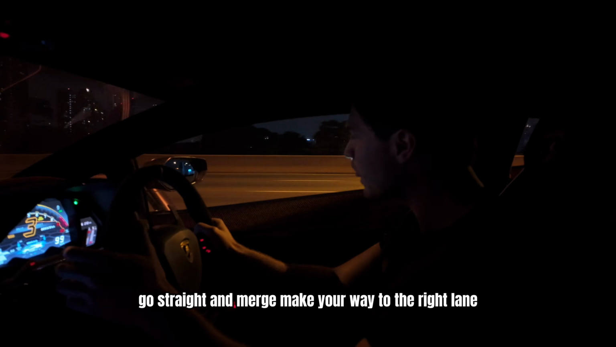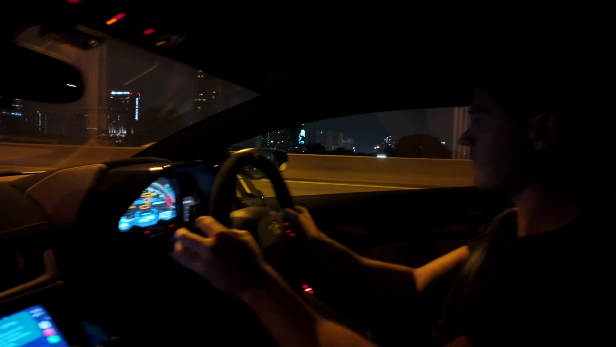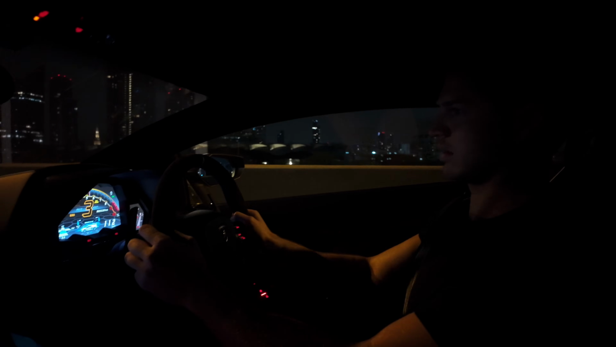Just go straight and merge. Make your way to the right lane. Okay, I'll try. Okay, can we do some shifts here? Right here, no? You can do third gear and you can push. Yeah. And then shift out.